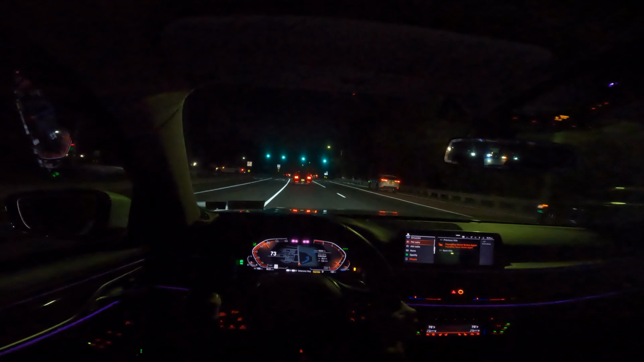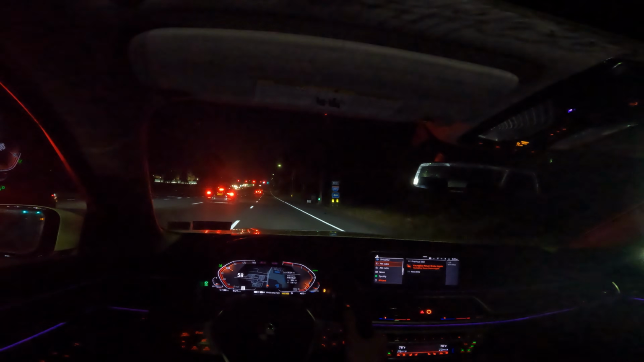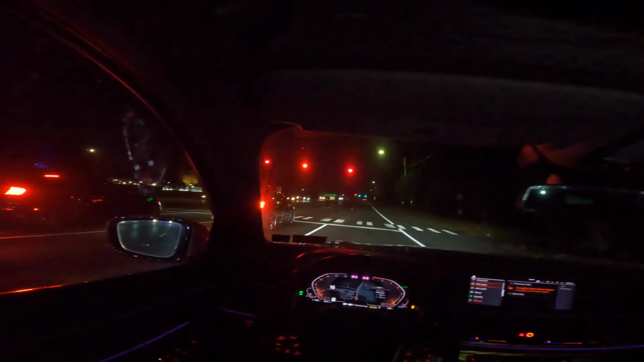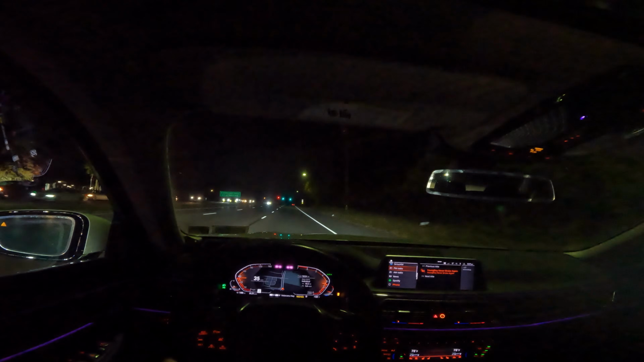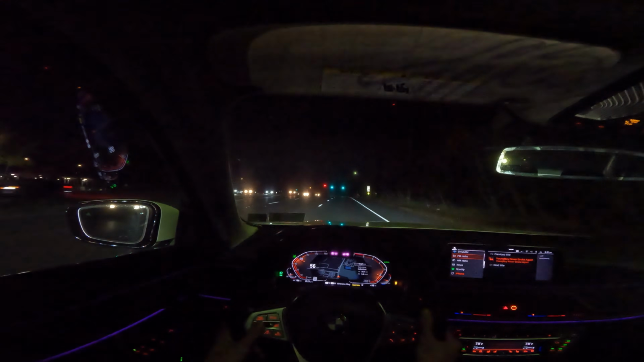Of course, the Mustang's got to go in front of me. I mean, I'll race the Mustang. I can't be embarrassed. It's not even my car. Well, I don't want to race on this road because that's literally a courthouse right there. That's the courthouse I go to for my speeding tickets. That doesn't look like he's trying.